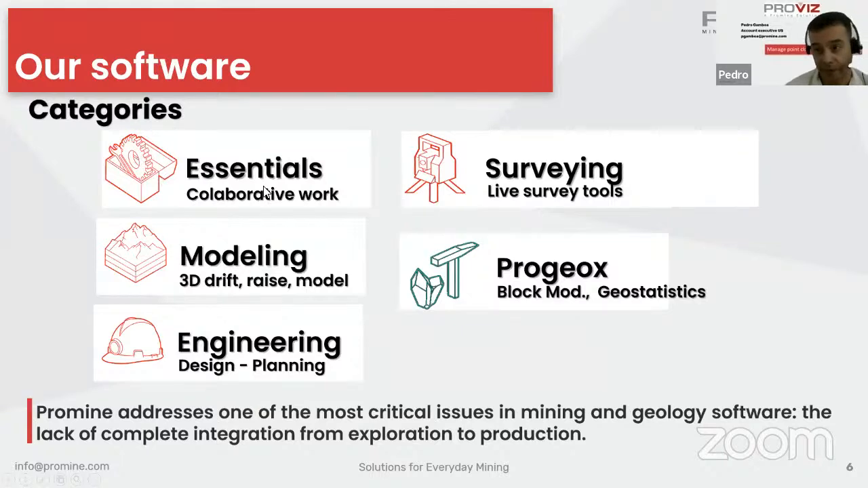Okay, these are the categories for our ProMine software. We have our Essentials modules, made for collaborative work. You can have all your files and share them between the people working in the same department or other departments. You only have to put all the information on the server, and from Essentials, we can all connect to that information and work in a collaborative way.